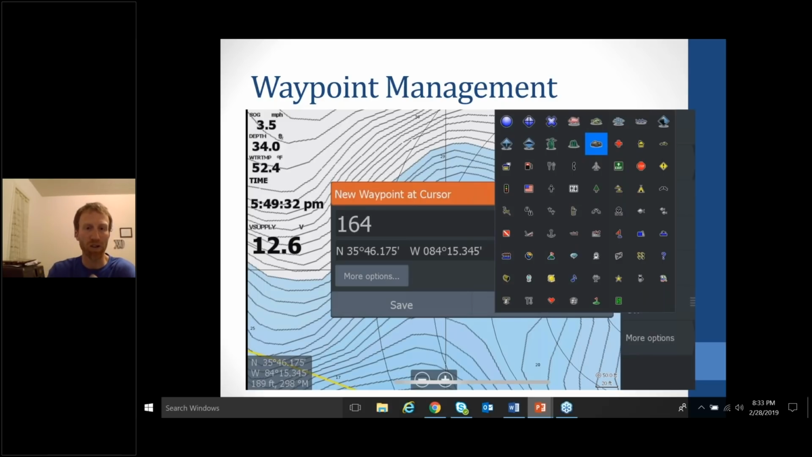And here's all the icons that Lowrance has to offer, and I utilize a lot of them. Obviously, I've already mentioned the tree that stands for brush. There's rock, obviously that'll stand for rock. We've got grass, so I use grass icons all the time. If I'm on a grassy lake, I'll even